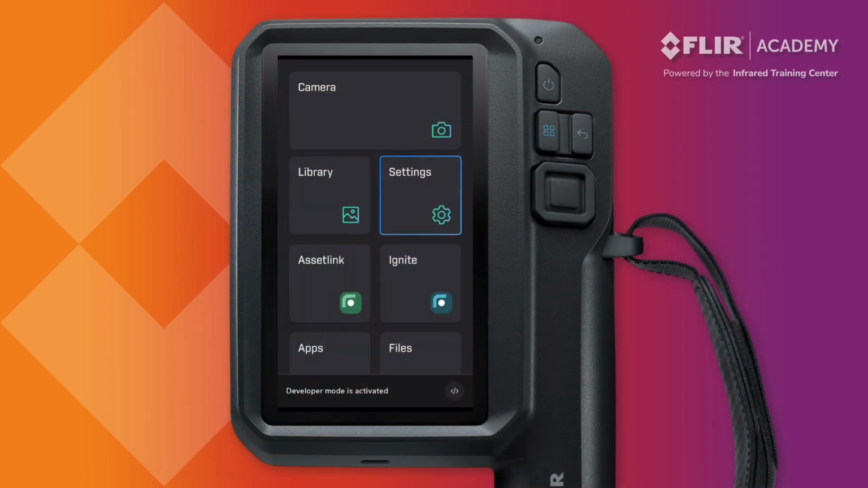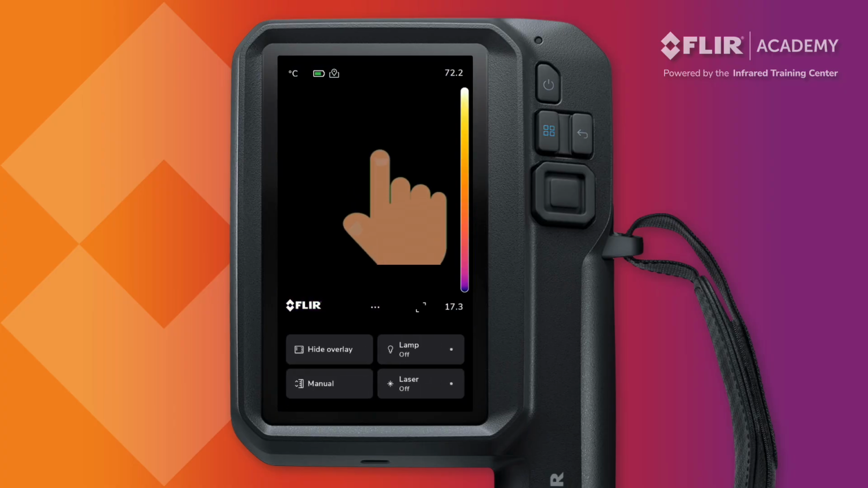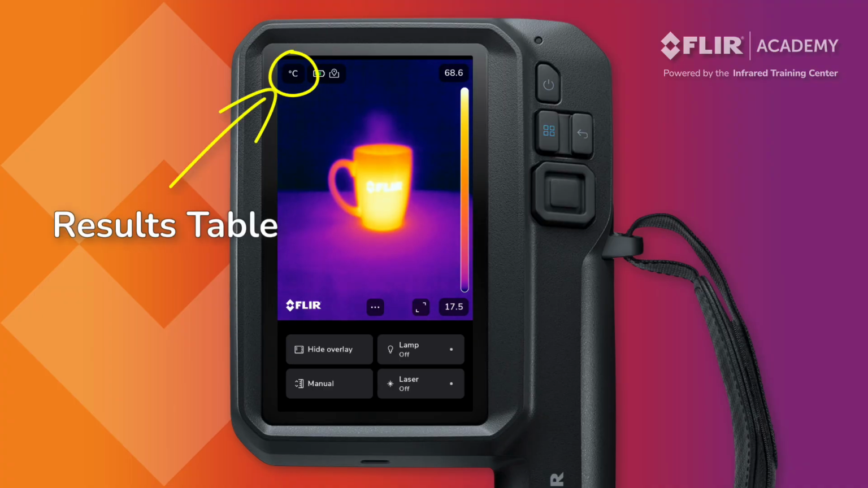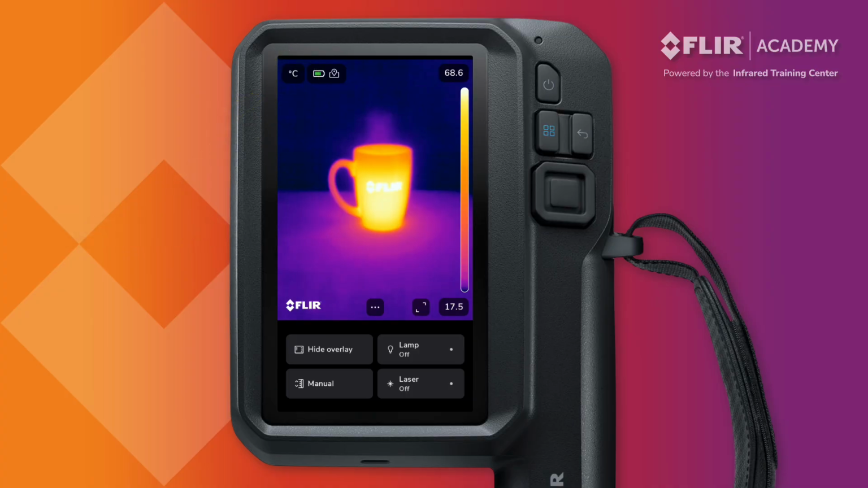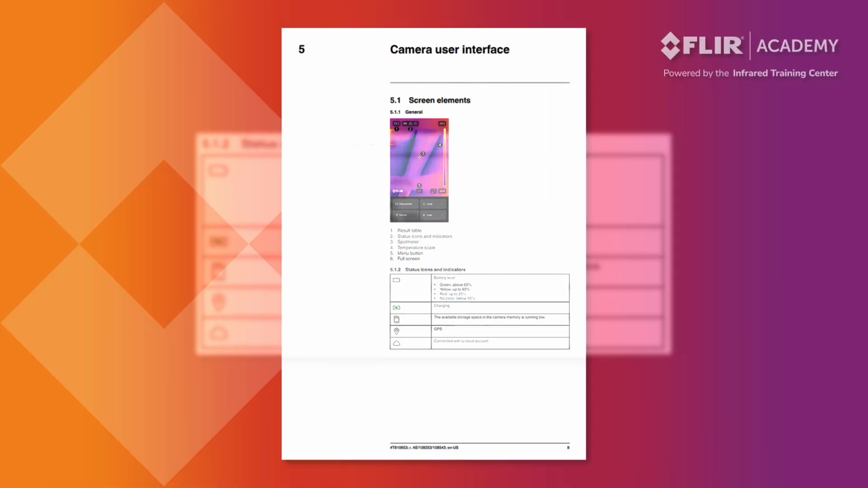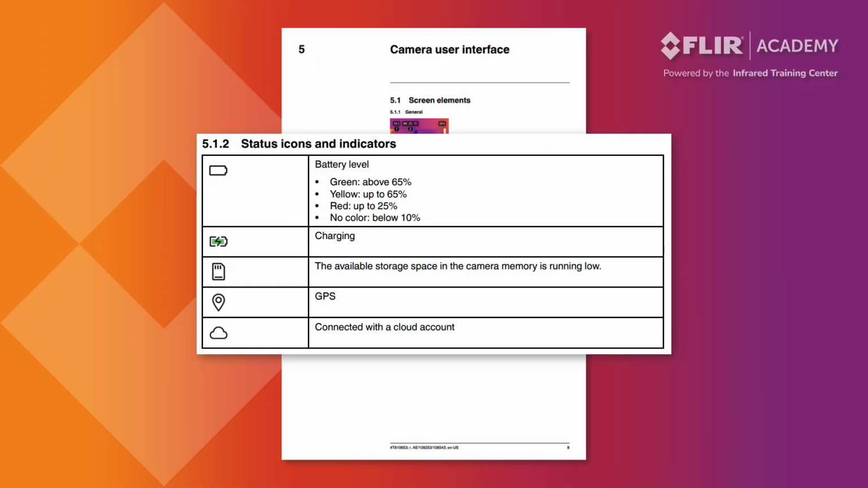Select Camera in the main menu to start using your thermal imager. This displays a live infrared image. Here you will find the following icons and other graphics displayed on the screen. When a temperature measurement tool is selected, the value for that is displayed here in the upper left corner. Next to the temperature, operators will see various status icons and other indicators. These can include the battery charge level, available storage space on the memory card, a status icon showing if GPS is enabled, and a cloud icon that displays when you are connected to a Wi-Fi network and paired with iXX or Asset Link.